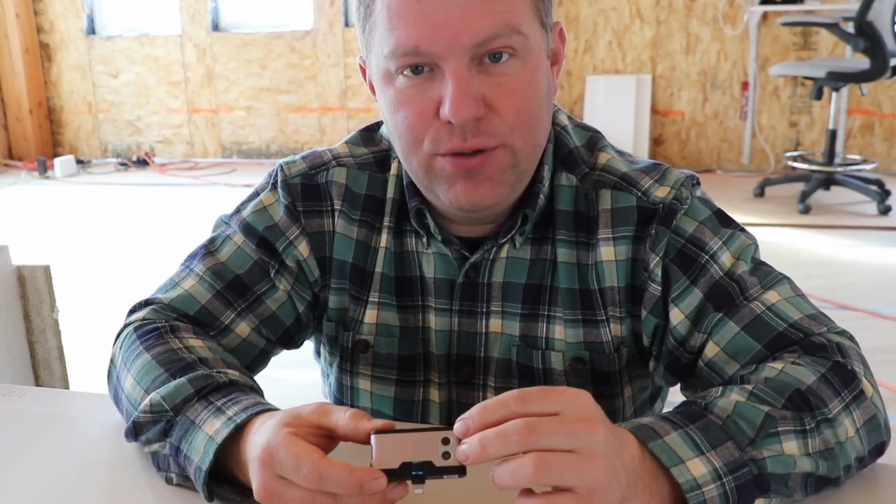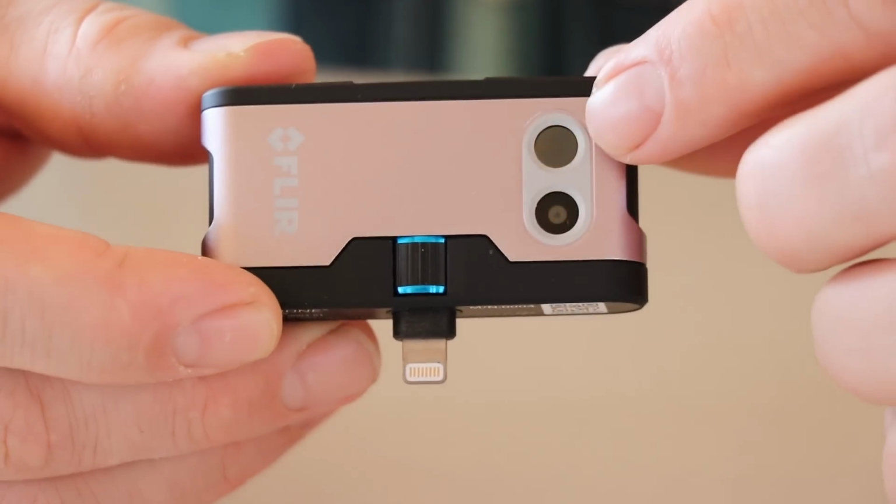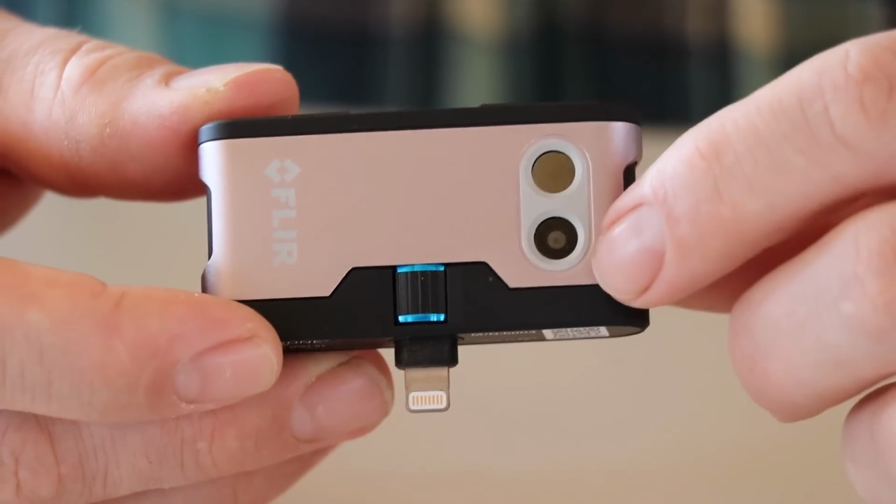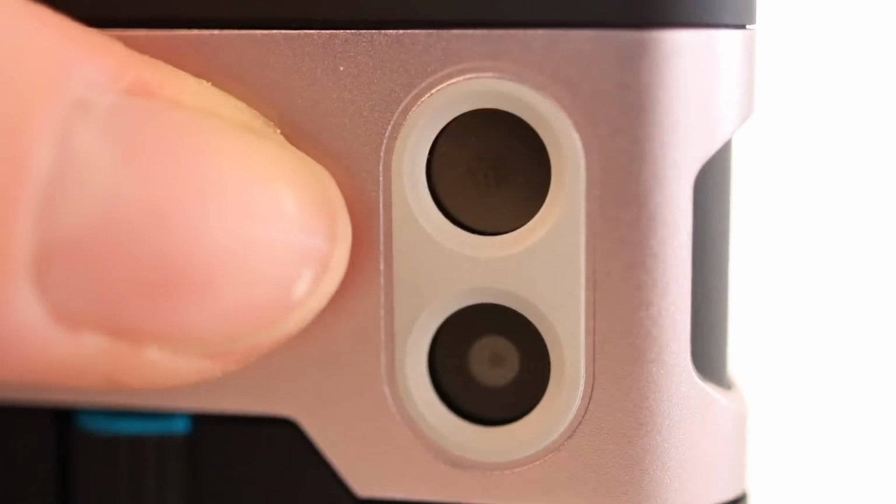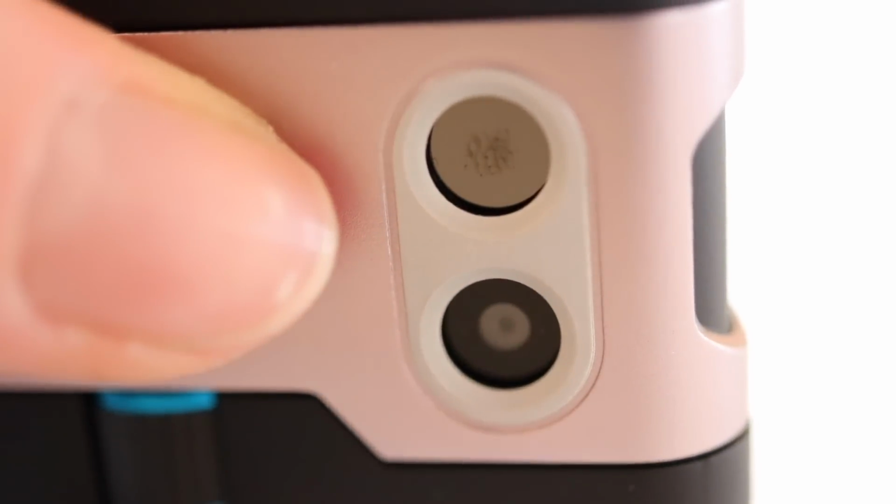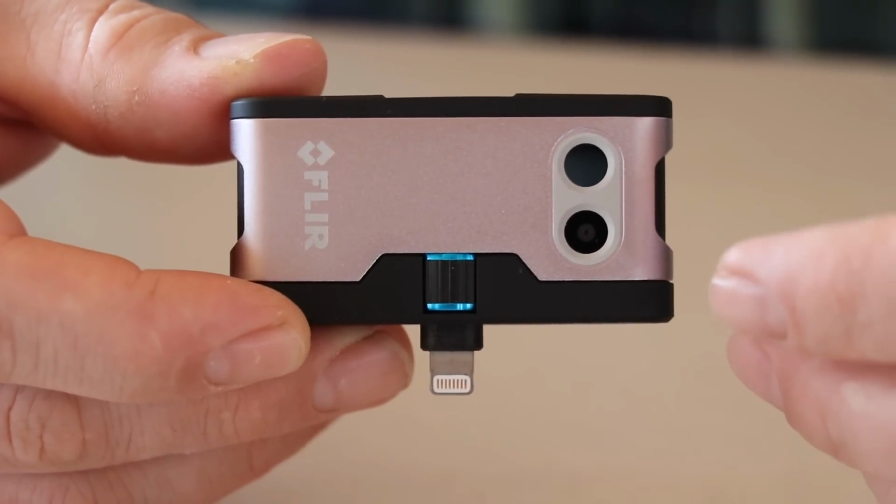So the way this camera works is it has 2 cameras that work independently of each other. One is the thermal camera or infrared, and the other camera is more of a traditional camera that shows an image of what you and I would see. And the software takes these 2 images and it overlays them so that you kind of understand what you're looking at.